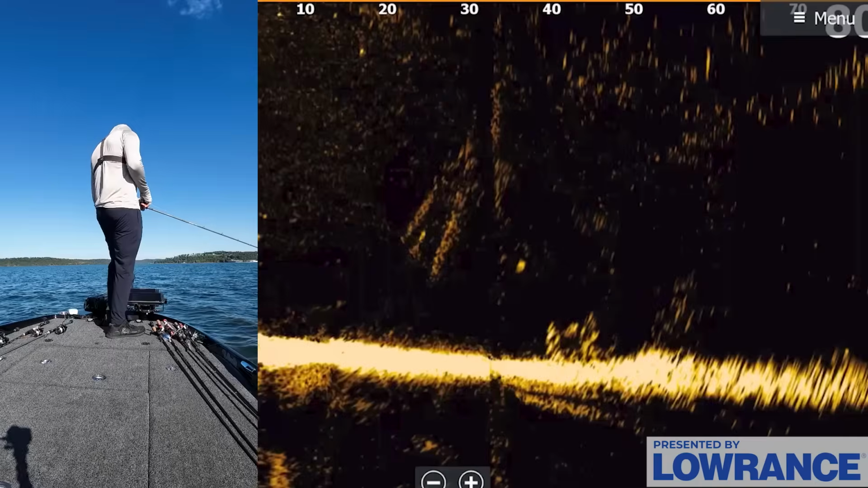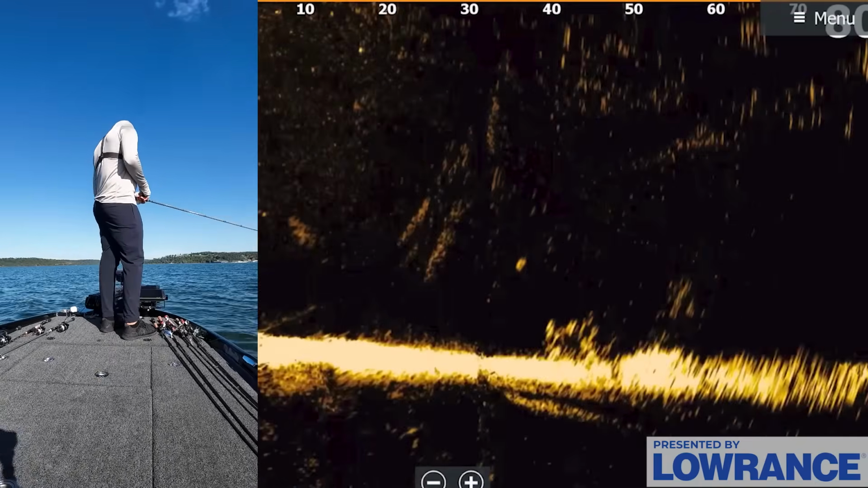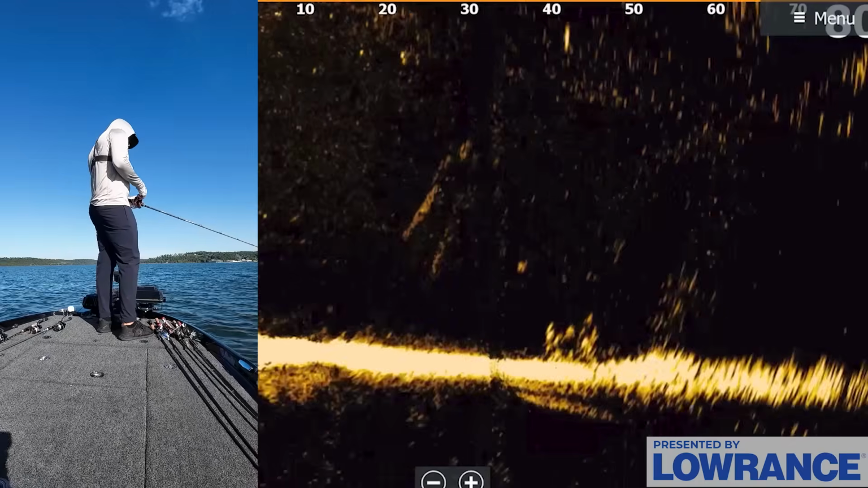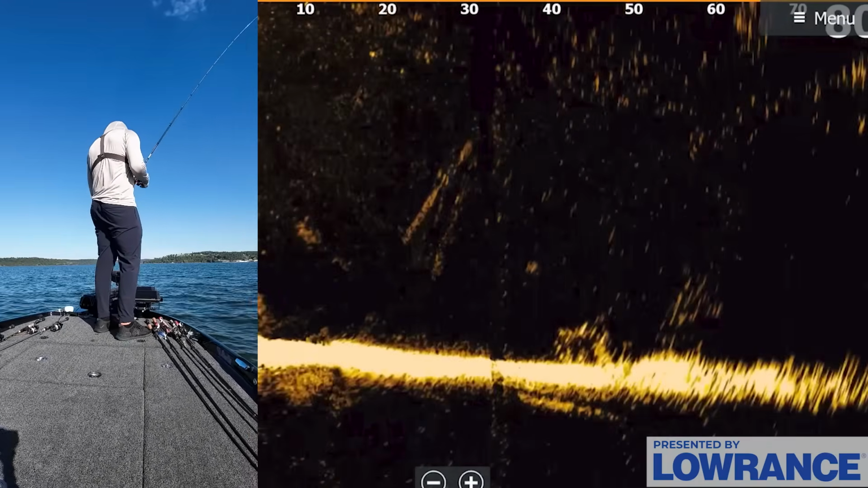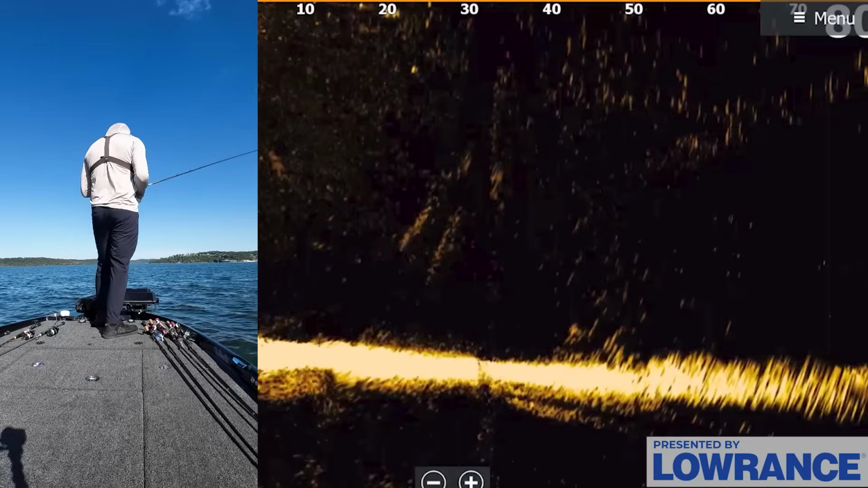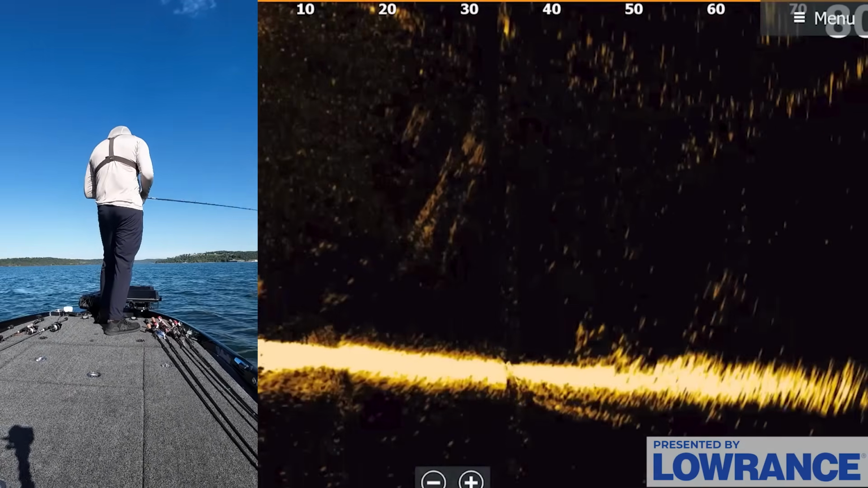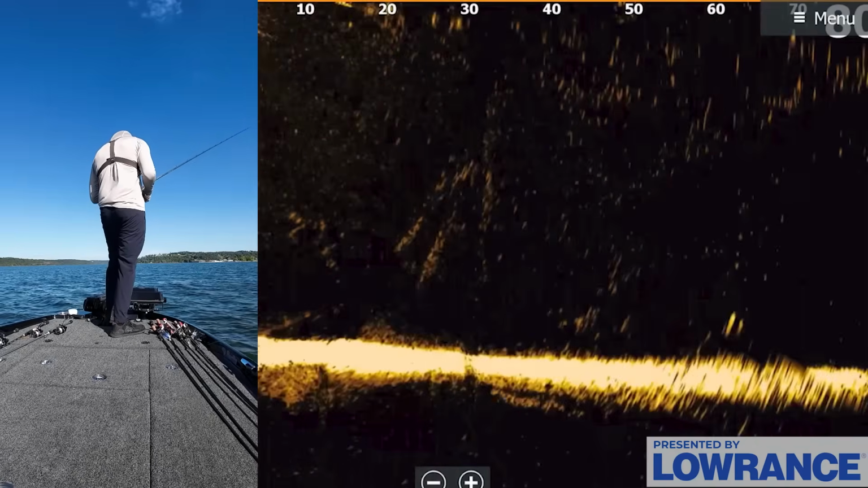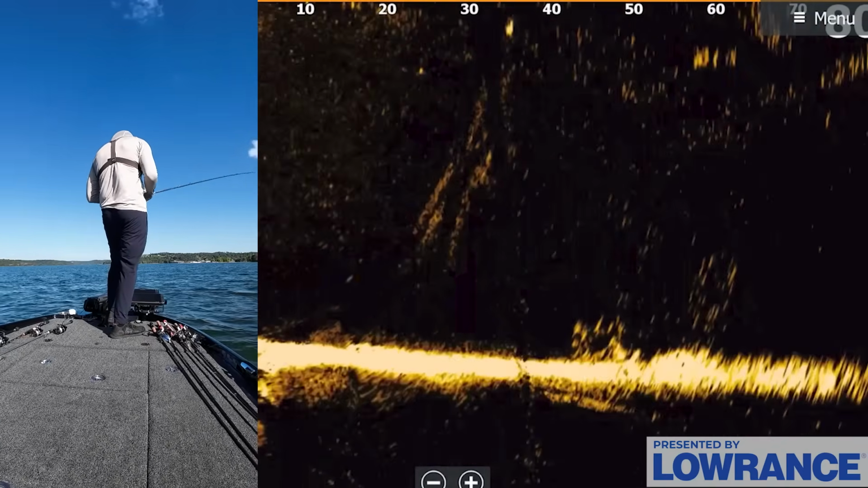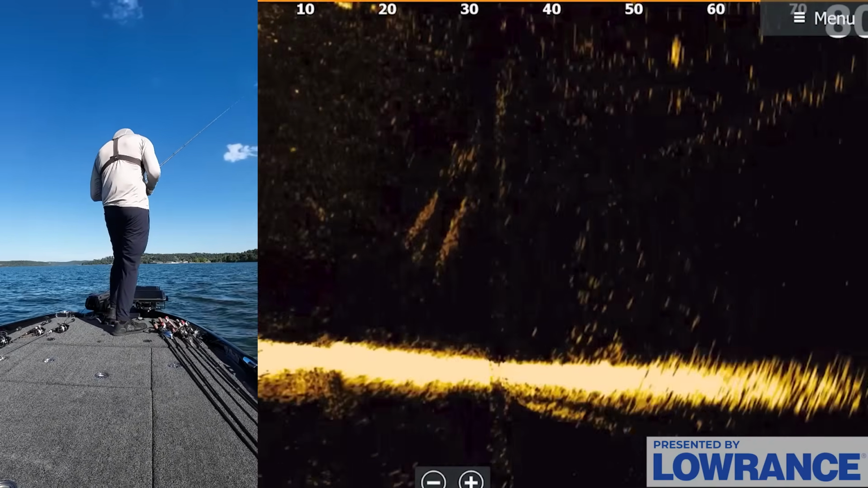There's a little bit of brush down with this rock too, which is interesting. I'm not seeing a ton of activity though. I think this might be a little bit deep. And honestly, that's another thing to kind of pay attention to, guys, is the depth of your spots. So like right now, the last couple spots have been in like that 15 to 20 range. This is out here in 30. So ideally, we would need to be looking for spots that are a little bit shallower than this one if we don't get bit here.